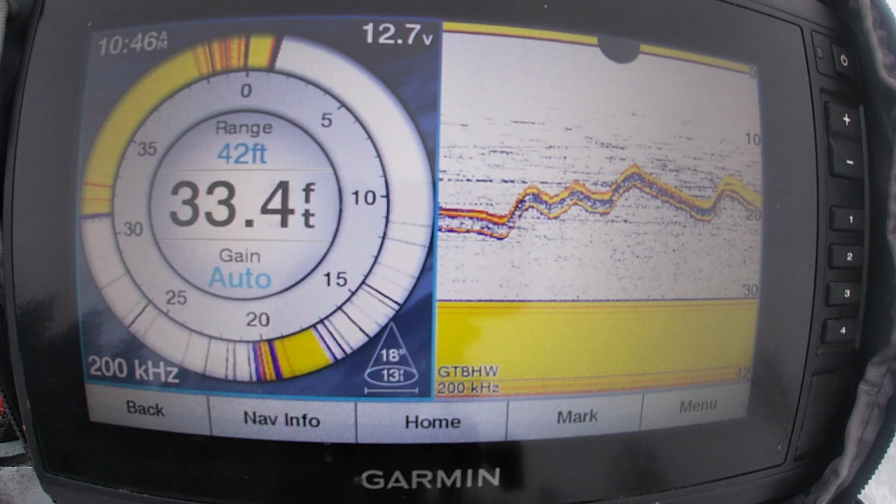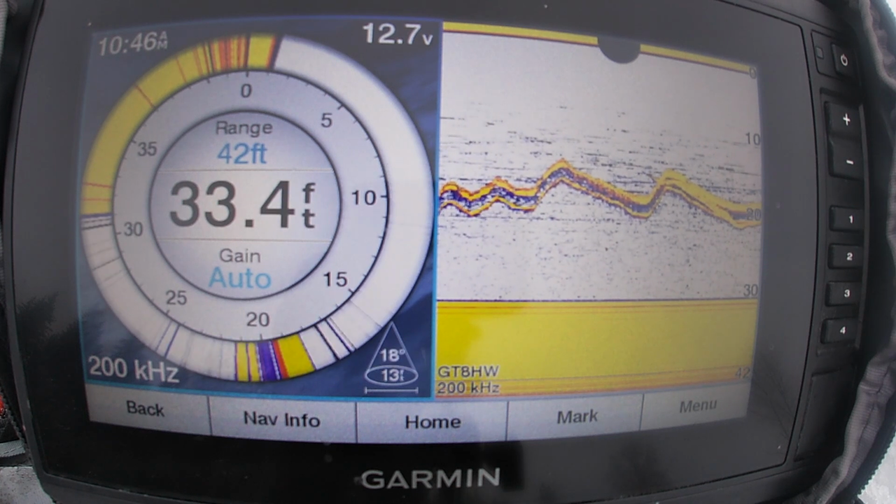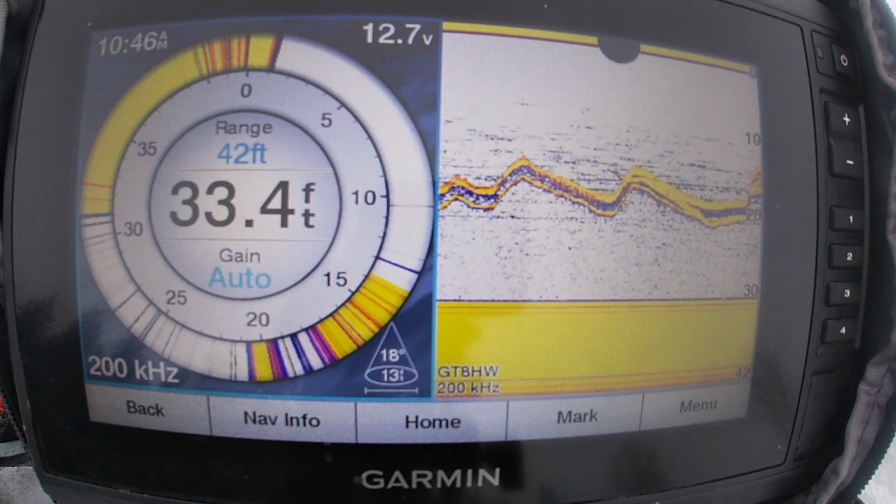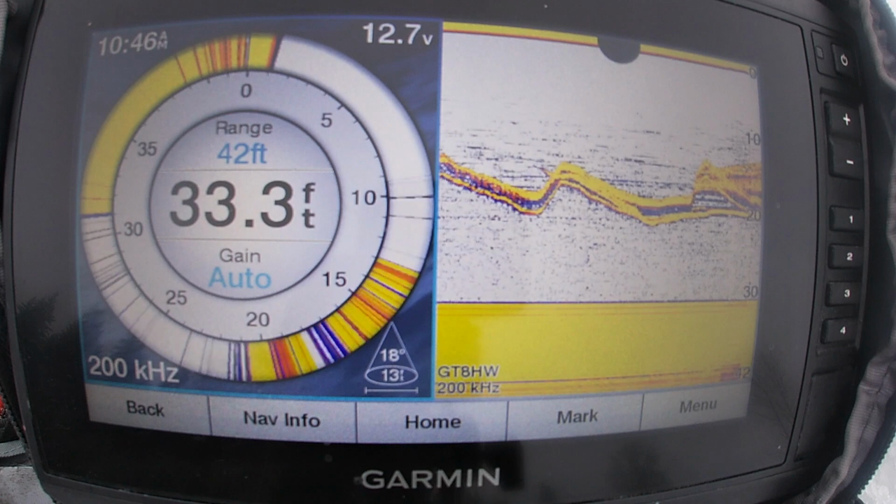There we go, there's a fish. It's chasing the flasher. Why are you coming so shallow?